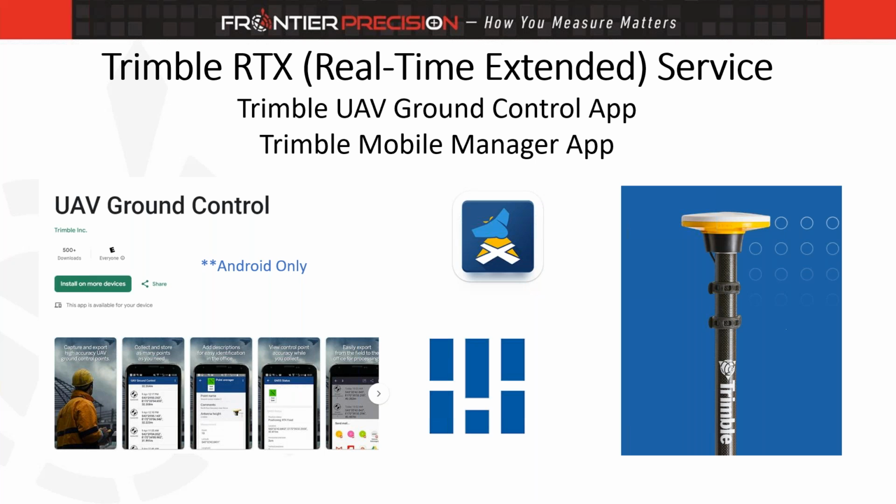So a $10 app coupled with a $400 or $500 antenna, you can generate ground control. Naturally, you're probably not going to meet ASPRS standards, but that doesn't apply to every job. So it's a very inexpensive solution to collect ground control, or actually anything that you need to locate that's single point, right? So if you had a job and you needed to locate water valves or hydrants or whatever, it would work for that application as well. Next slide, please.